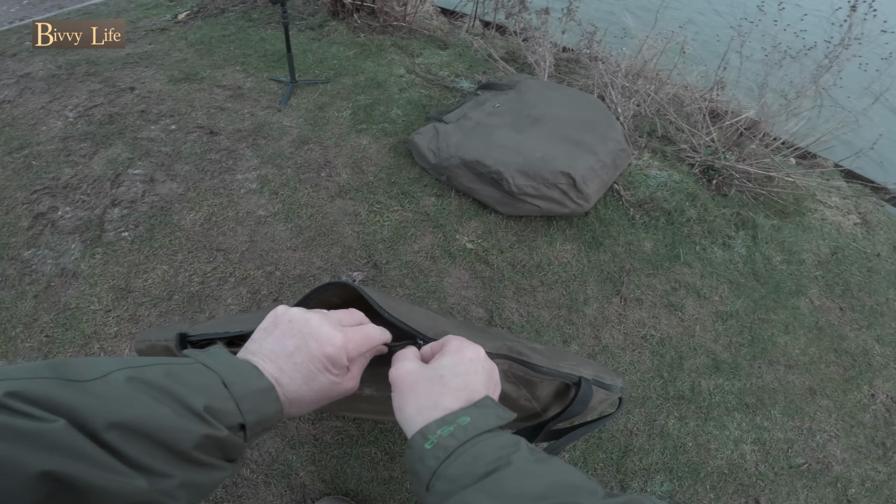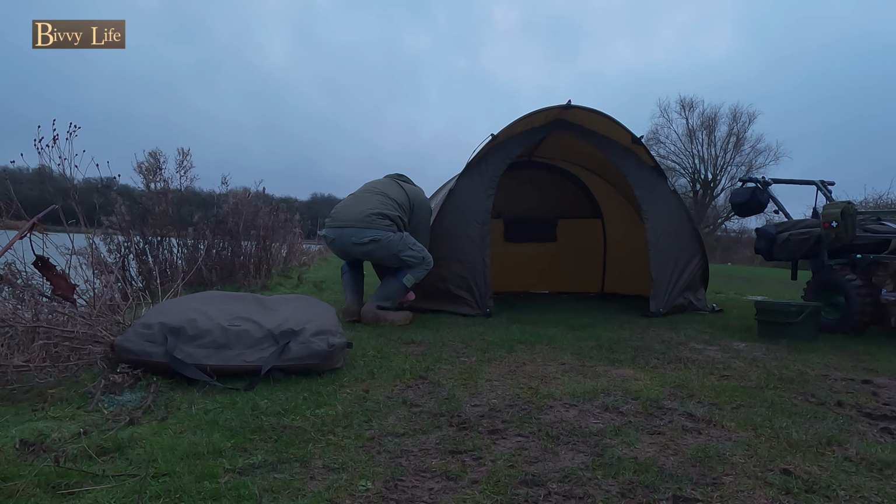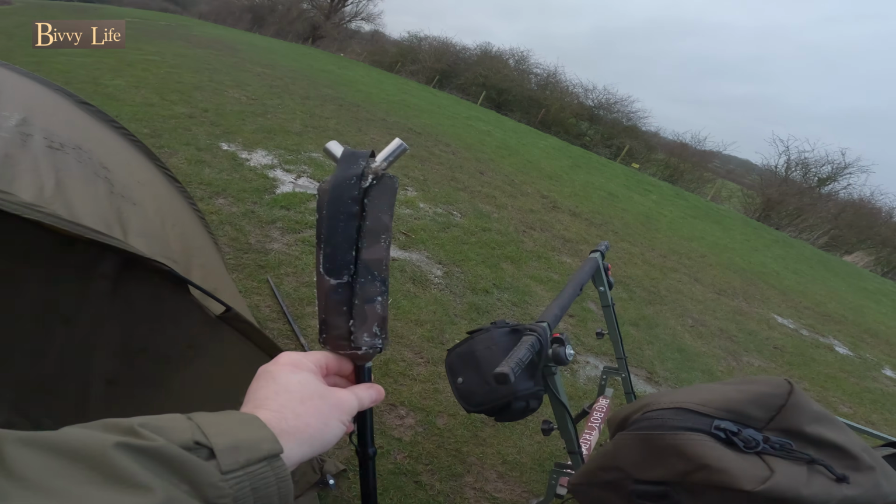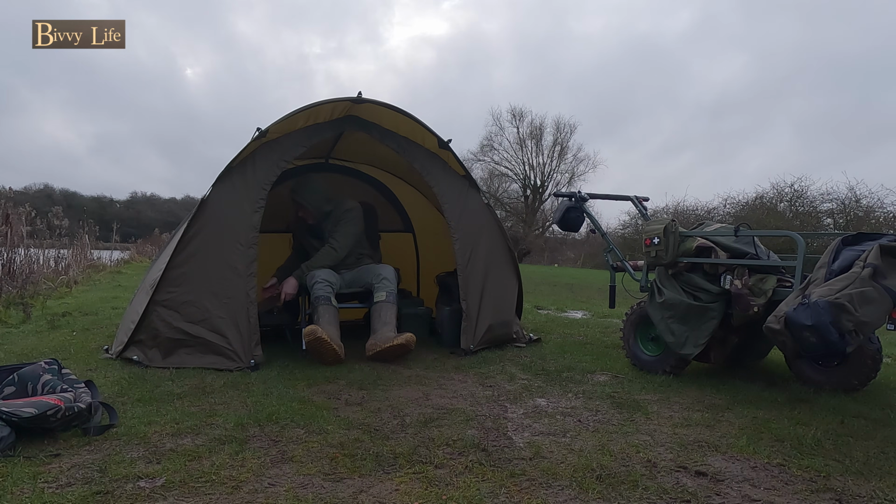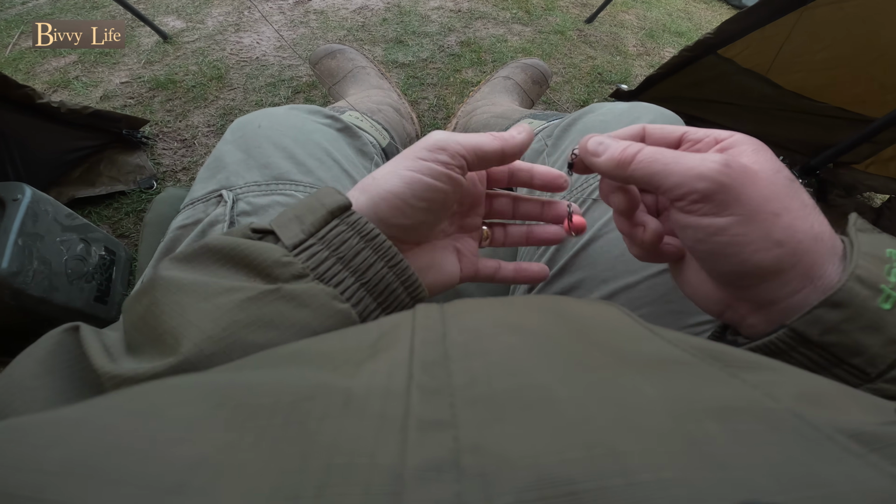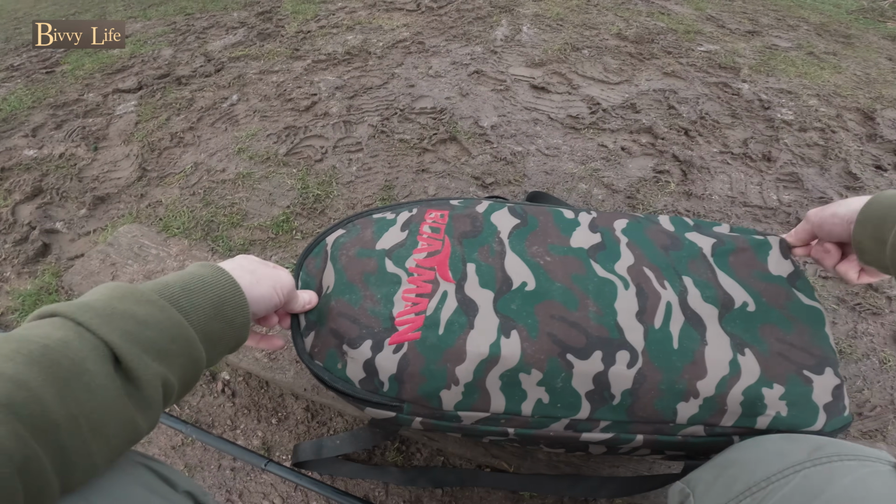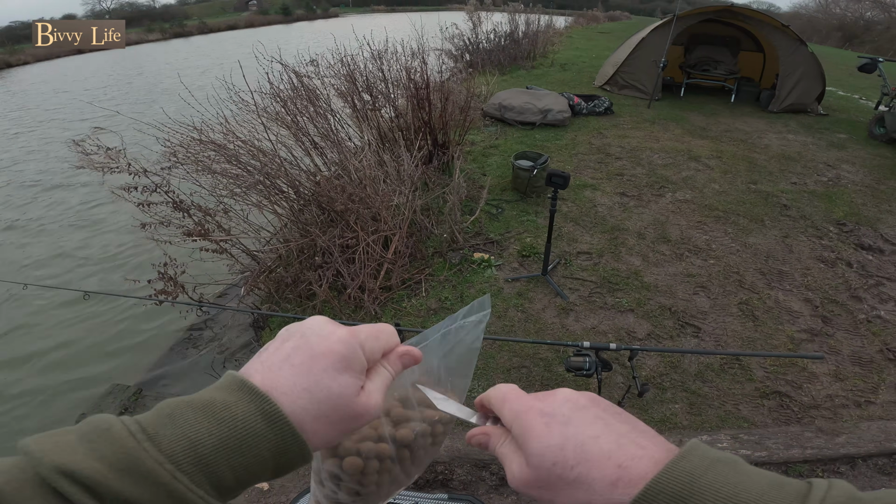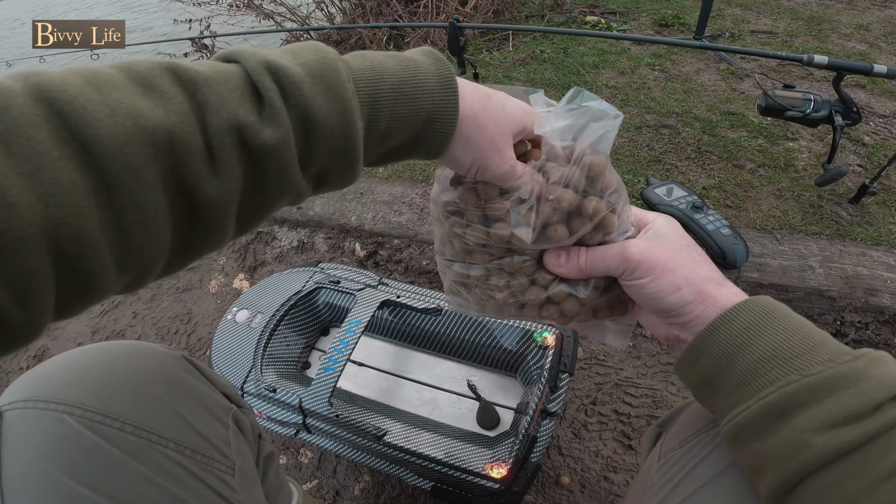Right, I'm going to set the bivvy up here. I'm looking forward to this. I haven't been out for about 5, maybe 6 weeks now. Still ice on that. Let's show you how cold it is. So it's barbless only here. There we go. Little hinged stiff rig. Right, we only want a sprinkling of these.